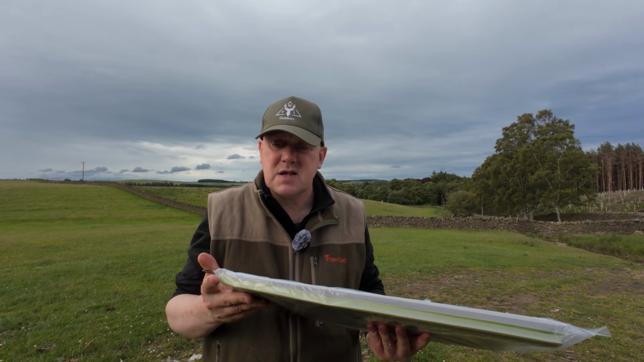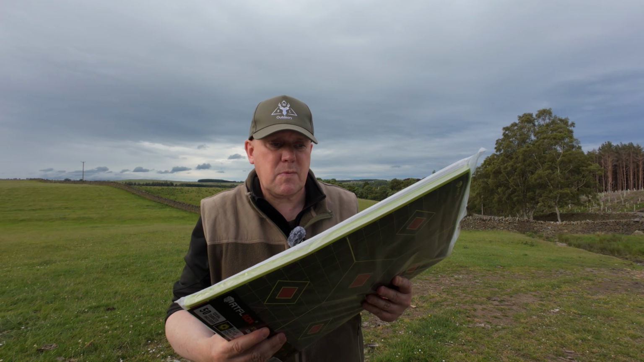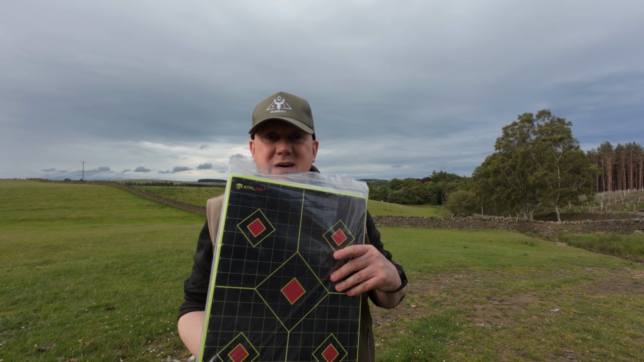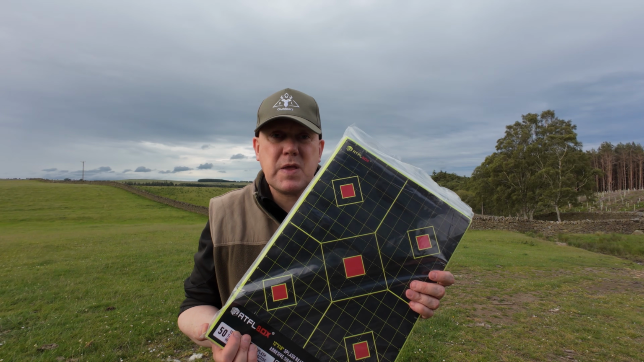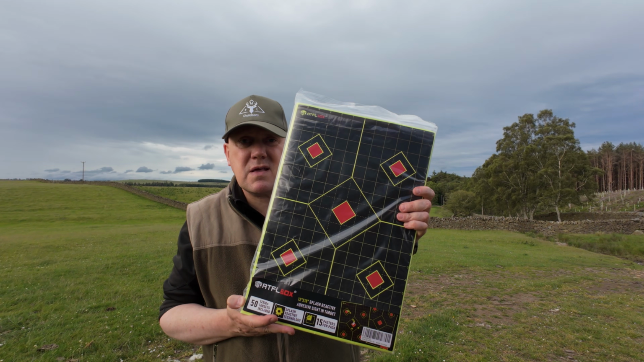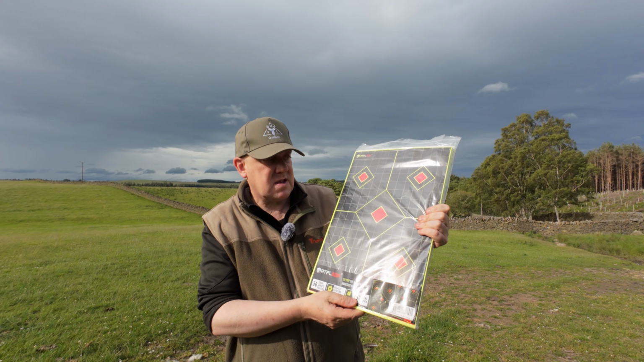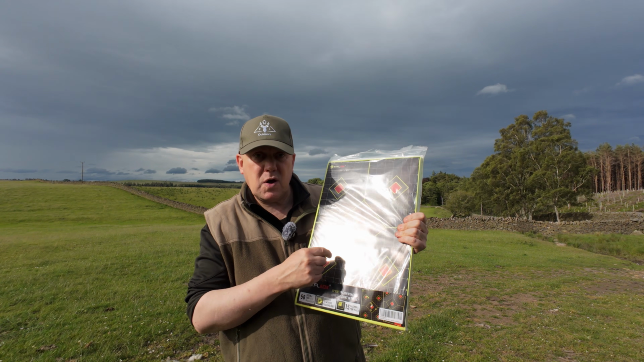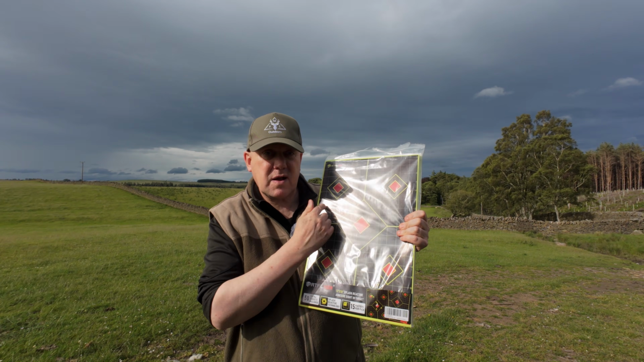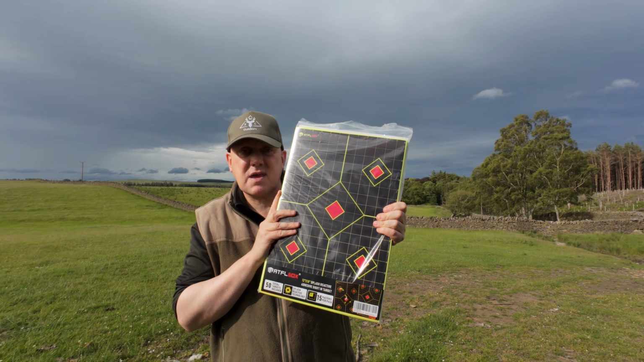They're adhesive, so you can actually use them. I probably won't use this stand. Well, I never know, I might do. Give it a go. But normally I've got a Caldwell stand, a really good one, but they'll fit it perfectly. You get 15 plasters per pack, so that's per sheet actually. So when you take your shots, you can cover them back over and reuse each target again.